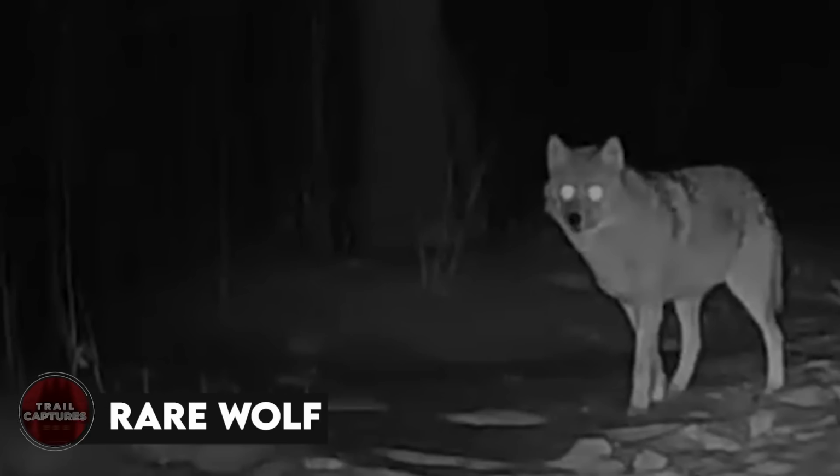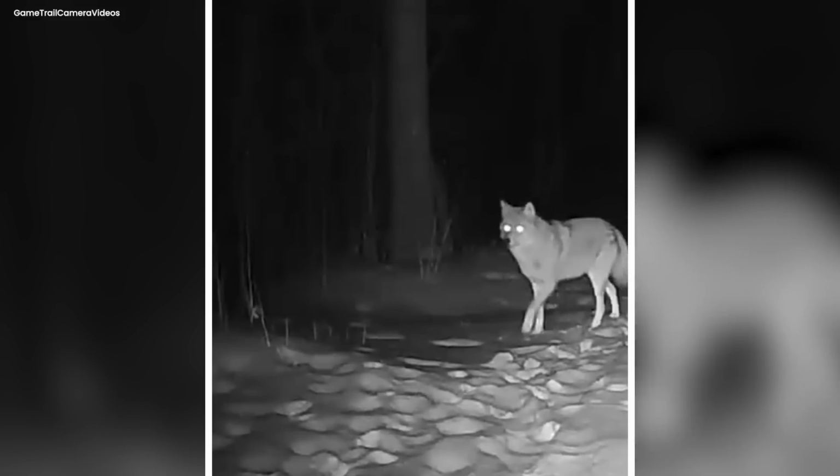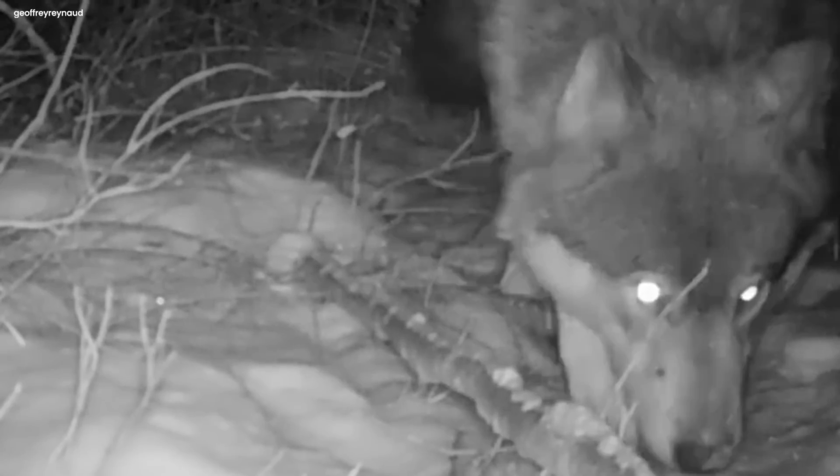Rare wolf. In a big dark forest where the moonlight peeked through the leaves, a special wolf still walked around. His fur was like a blend of dark and shiny silver, making him nearly invisible at night.